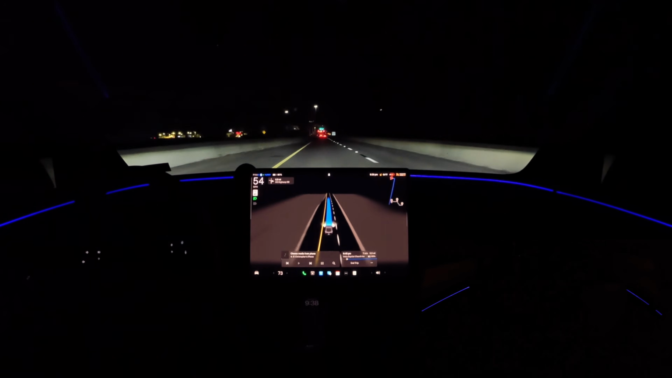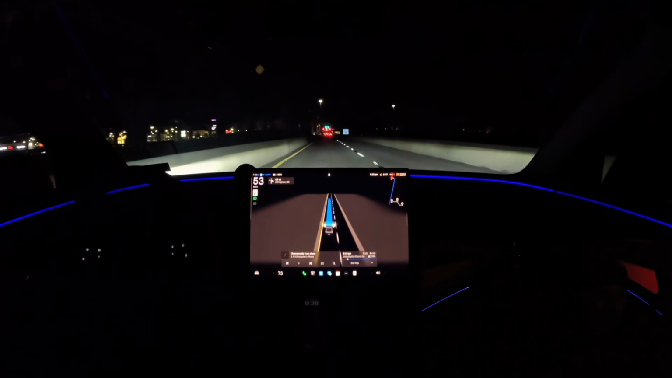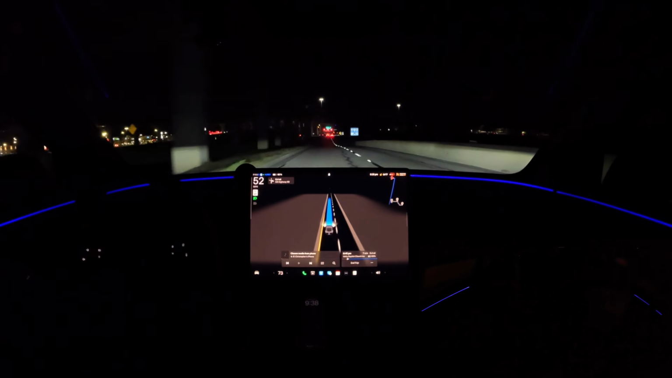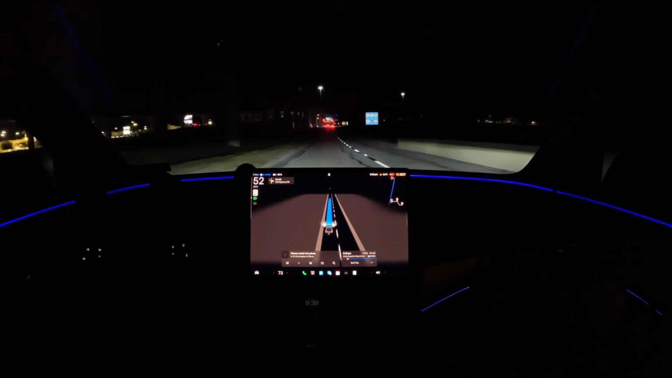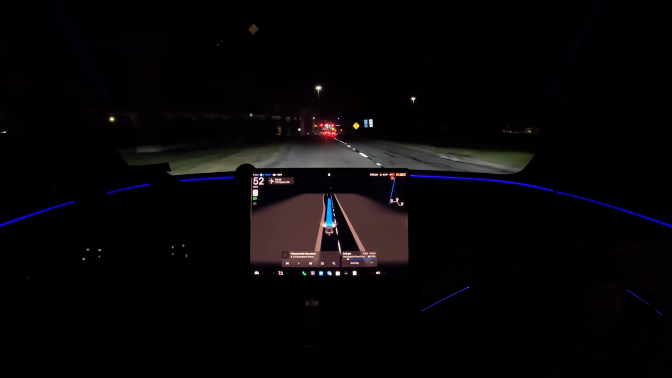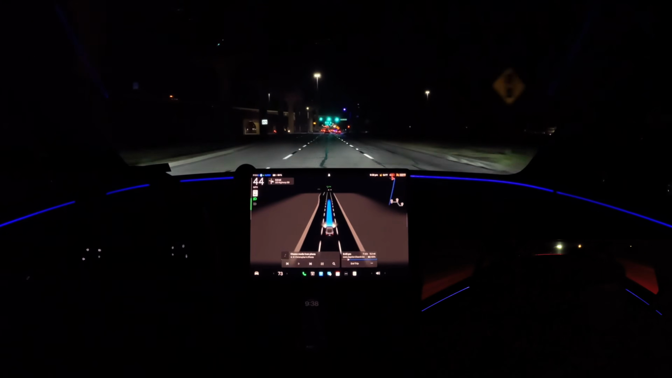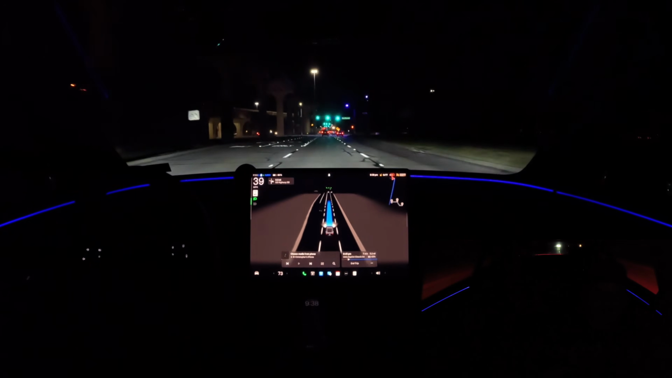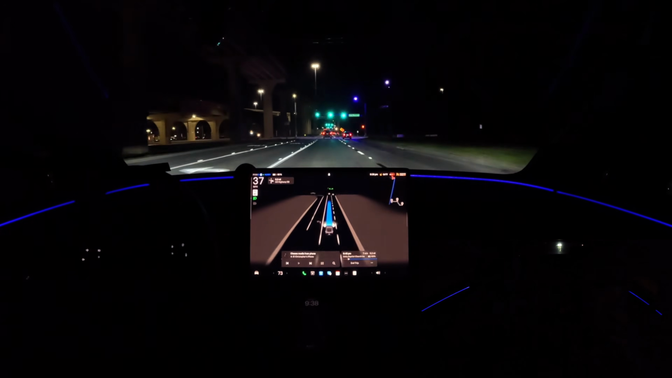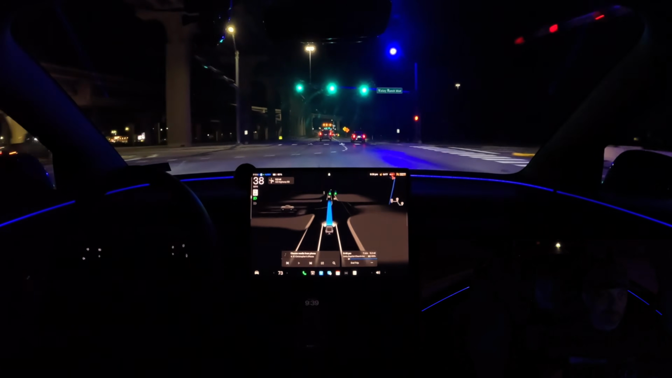One thing I have done is put a couple of other points of interest into the navigation along the way to the Speedy Stop, because I want to see Tesla FSD at a couple of different places. It may be all for naught, but might as well do it.